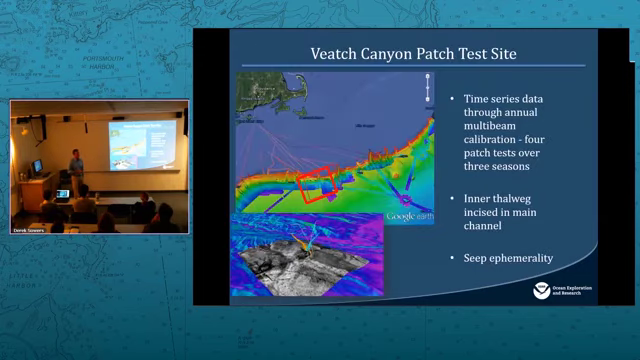I want to highlight that where we've done our patch tests for the last several years presents a time series of canyon data. We've gone back out to the Veatch Canyon site, which is south of Rhode Island here, and that's where we've done our patch tests. There are some seeps present in this area, so this time series provides insights into how consistent these seeps are from year to year, and it's just a nice way that we can provide calibration that we need every year anyway, and gather a time series that's relevant for that canyon system.